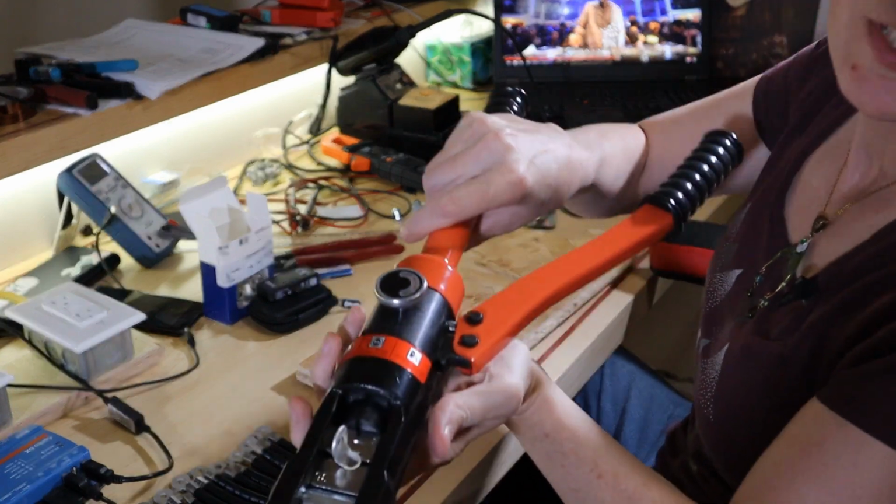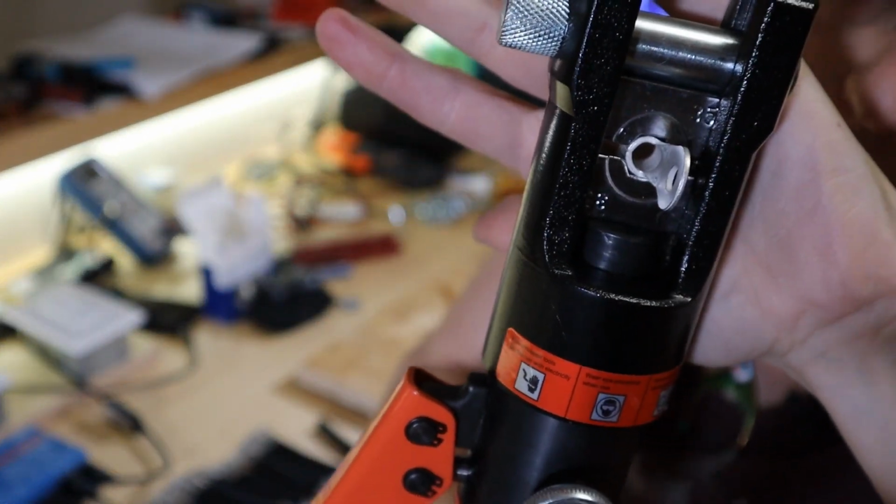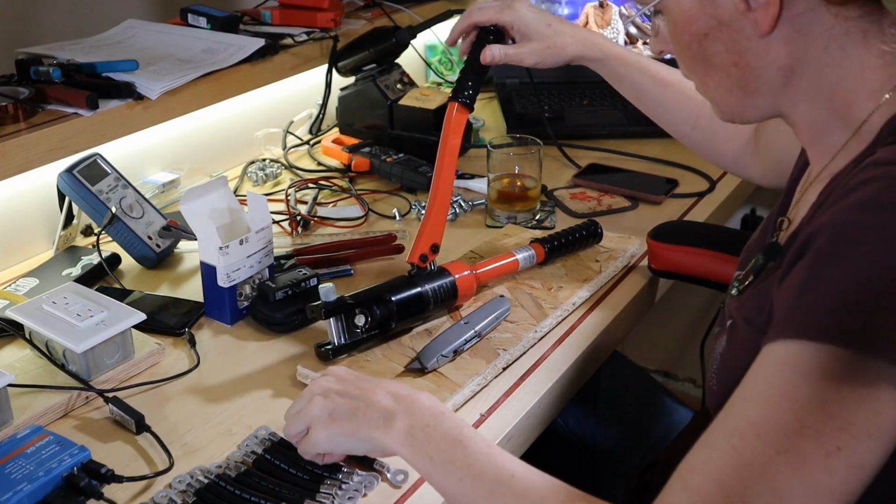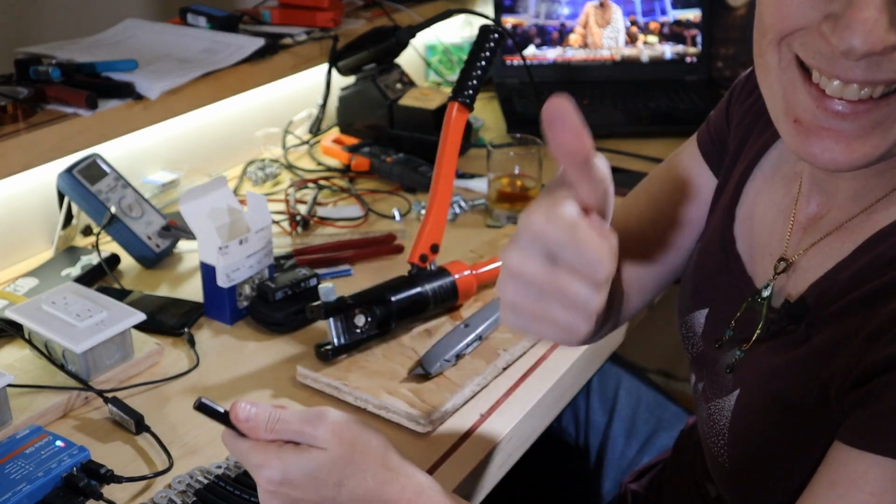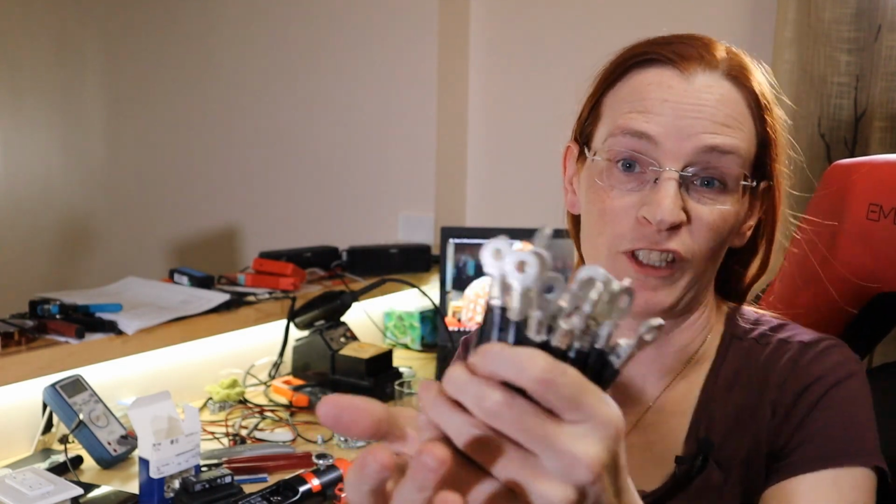So, one thing I've decided, pre-mounting the ring terminal into the crimper, getting just enough pressure on it to hold it in place, and then putting the wire in and pressing it down the rest of the way, definitely the way to go. So now I've got my 16 jumper cables, flexible bus bars. I don't know what to call them.